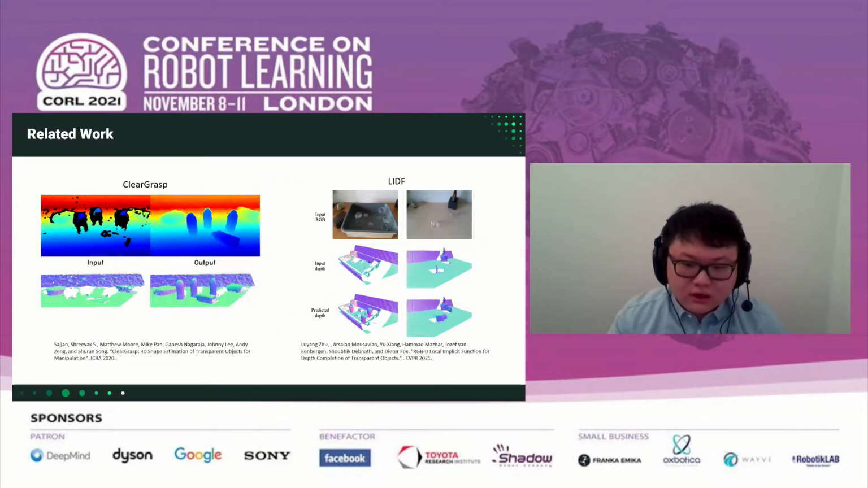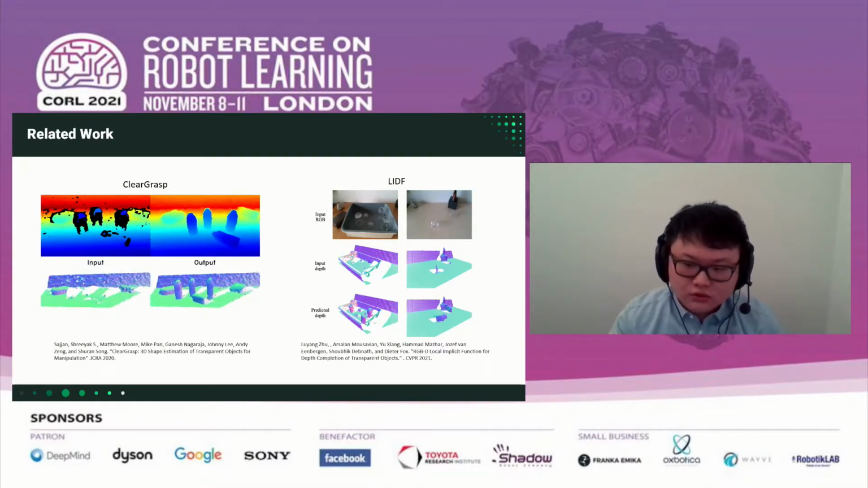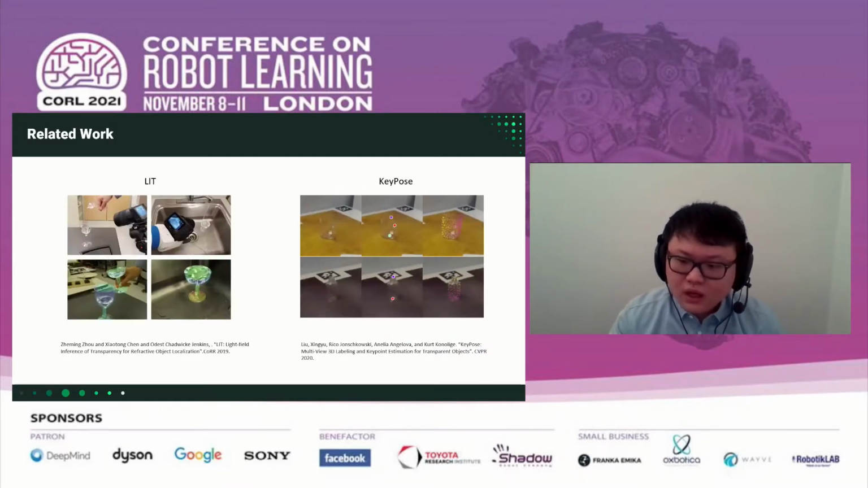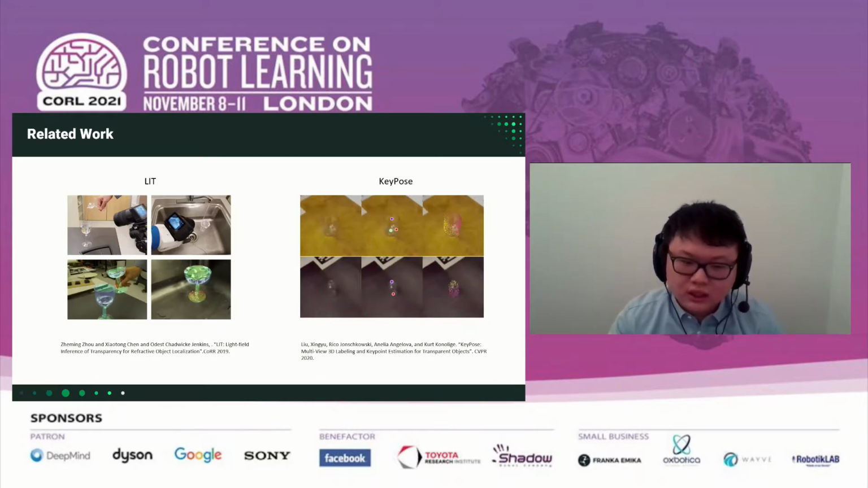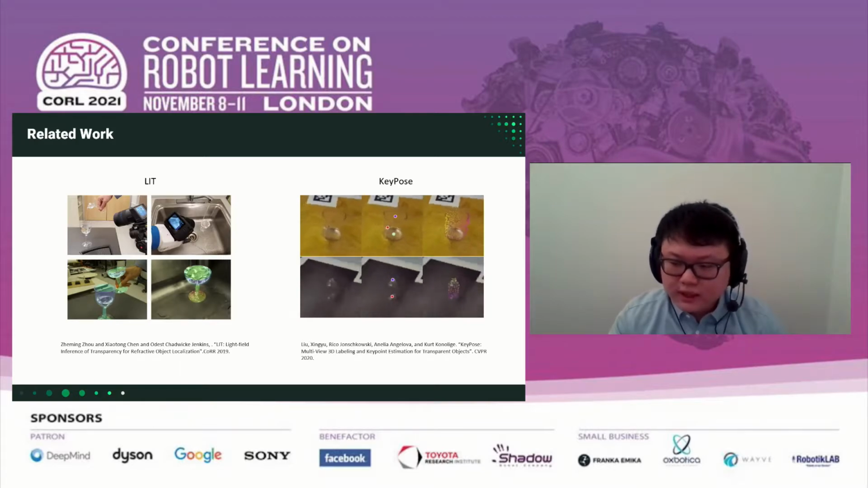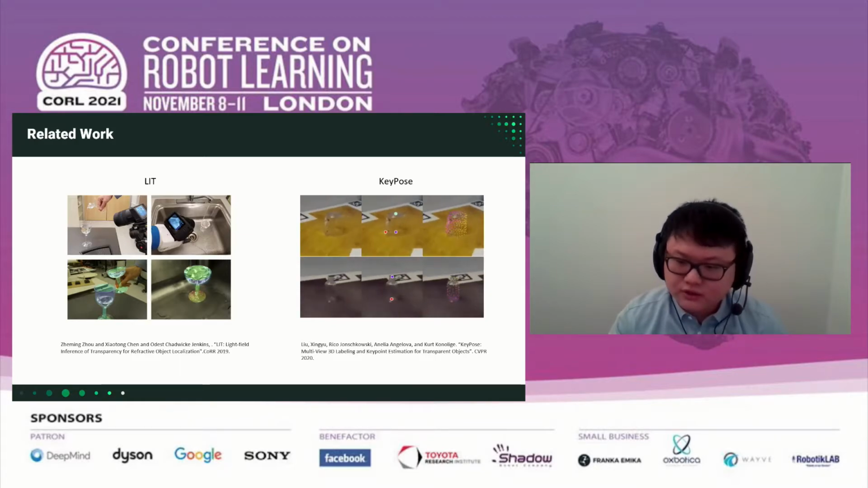Existing methods like ClearGrasp and LIDF take the RGBD image as the input and train a network using a synthetic dataset to fix this problem and predict the whole scene depths. Additional methods like LIT and KeyPose use only the RGB images and predict the object depths using a model-based approach. That is to say, you have to know the object's CAD models in order to do the predictions.